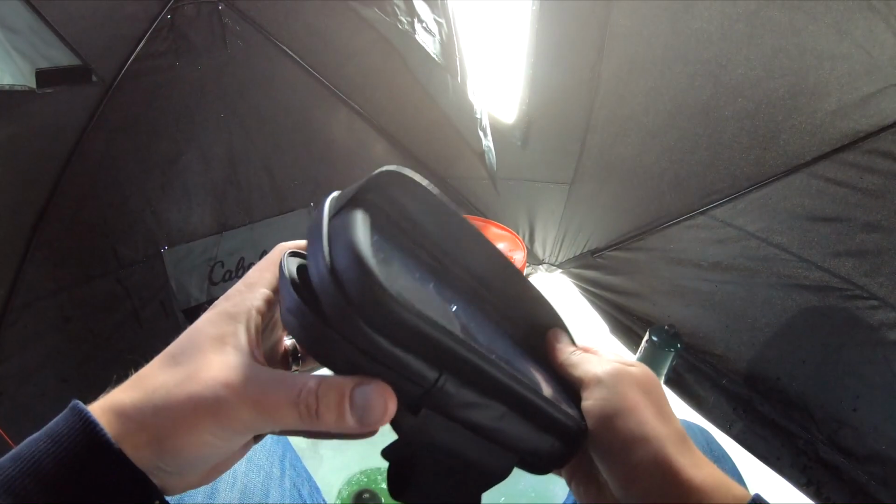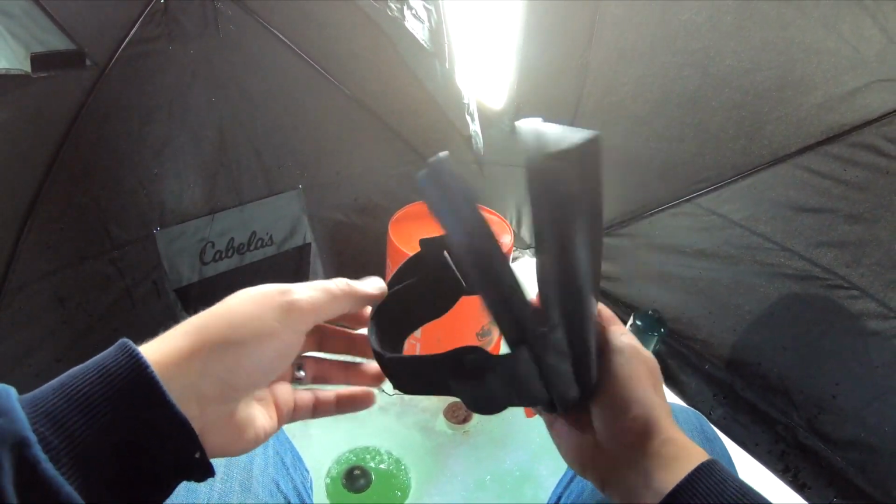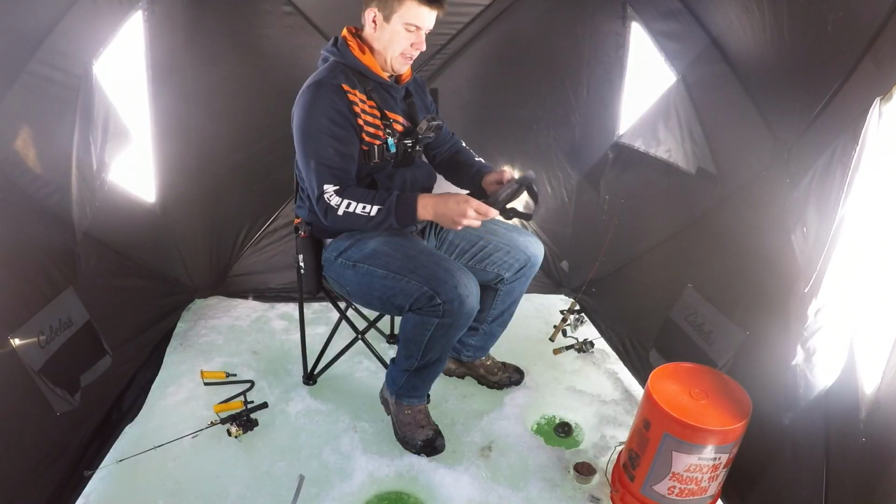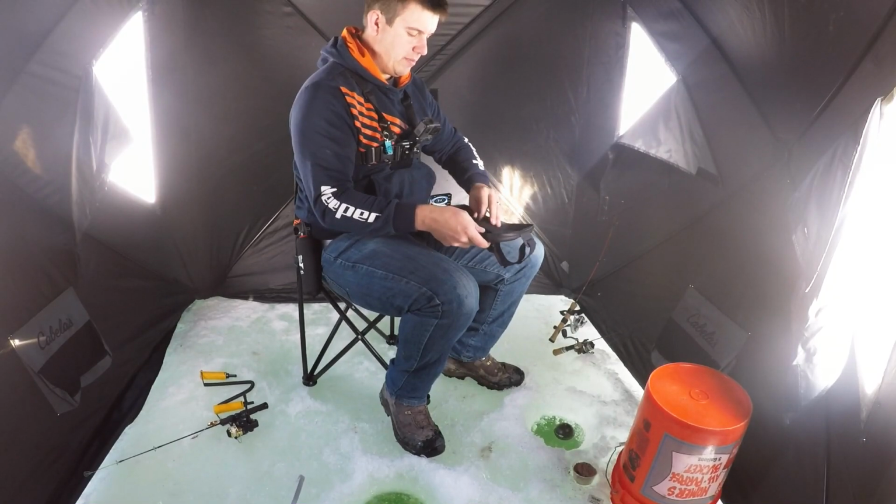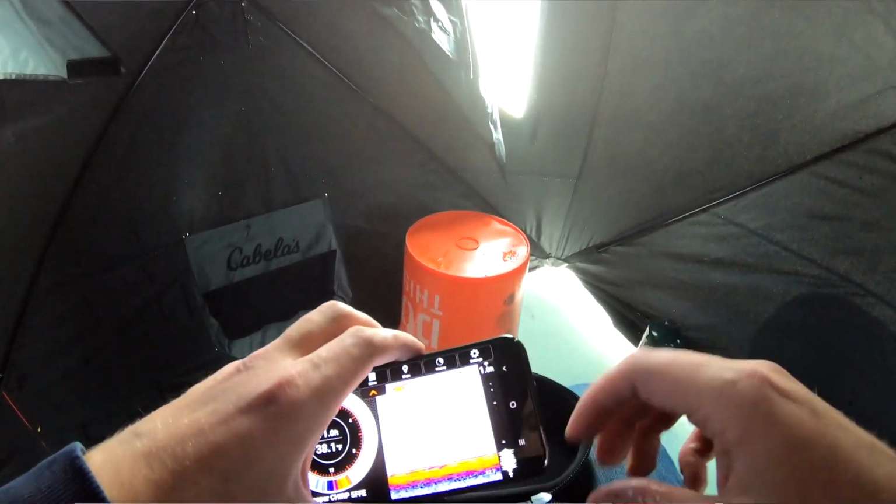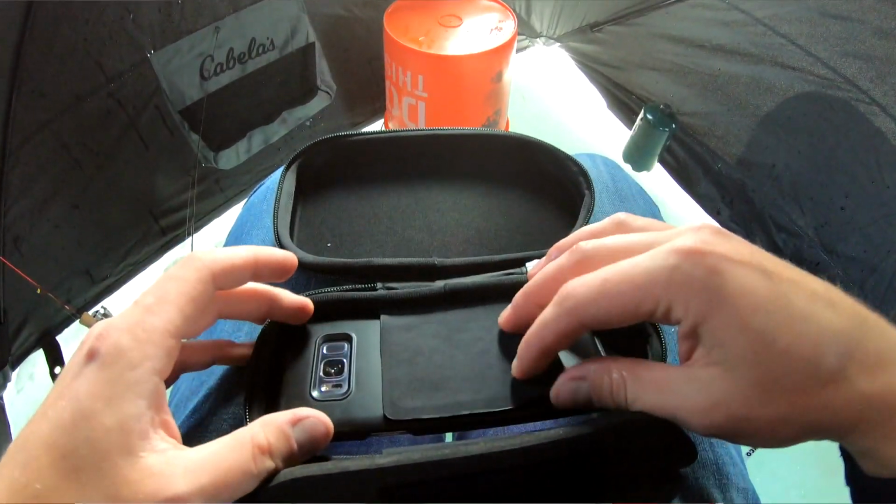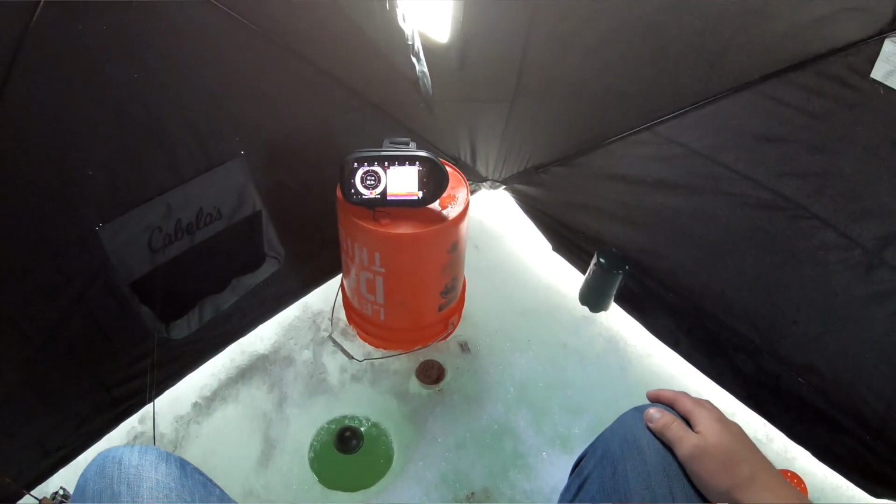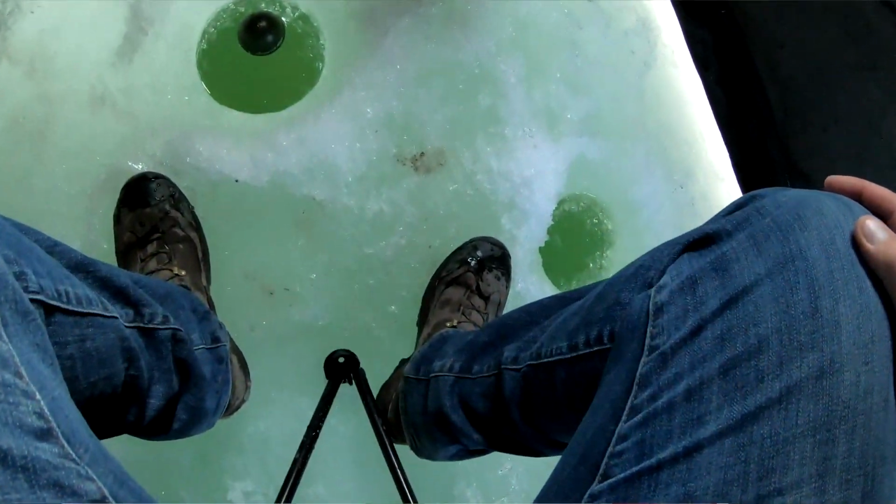Deeper also makes this really cool, and the new one you can wrap around your arm. It's a smartphone mount, and it's got room for your battery pack in the back, which I usually do bring with me, but I'm not going to have much daylight to fish today, so I probably won't even need to plug it in. Your phone can just go right in here, which is really nice. You can just set that up right there. Then I am good to go.